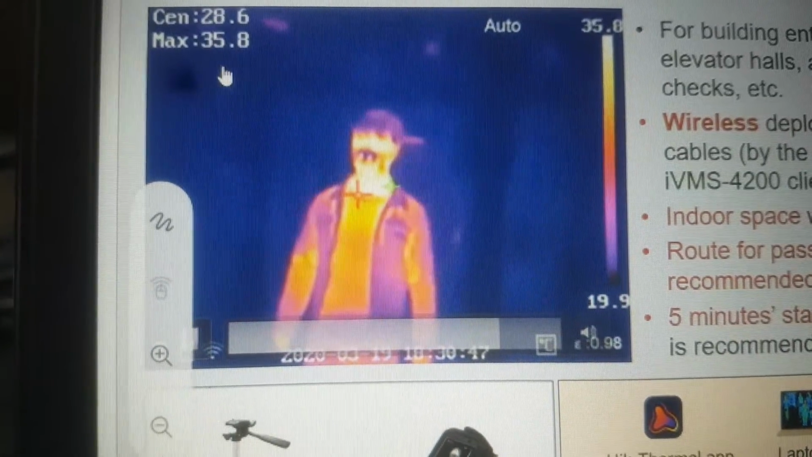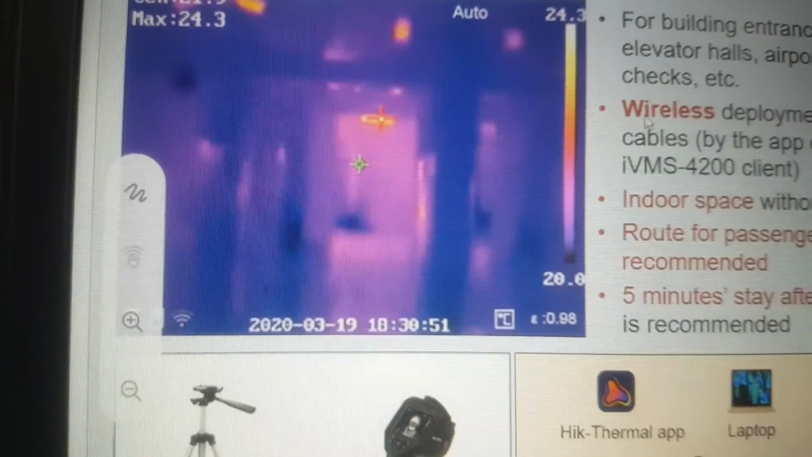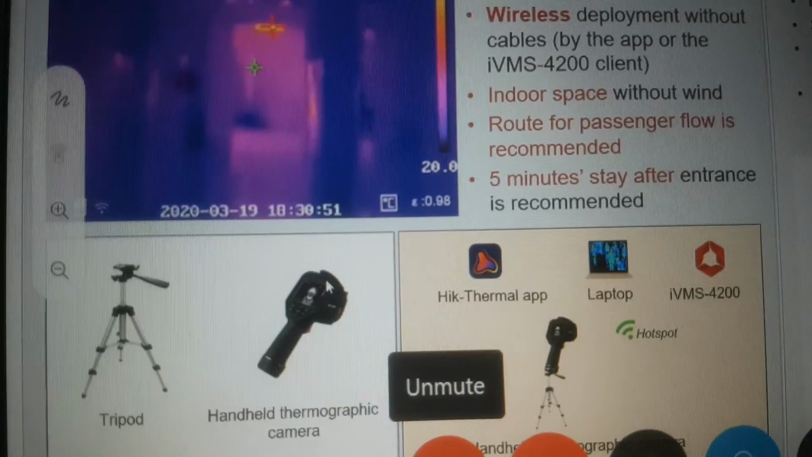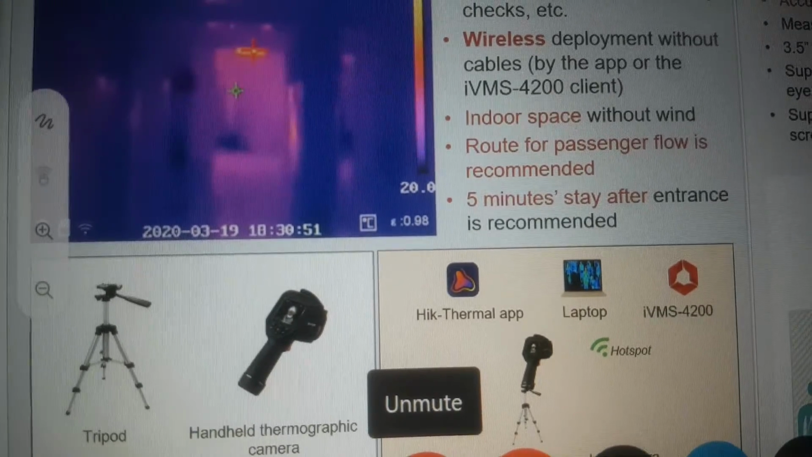You can see the temperature reading over here. Alright. And as I said, this is a wireless solution. We don't need any wired equipment to connect it, and it has an inbuilt battery, which can last up to 5 to 6 hours when fully charged.